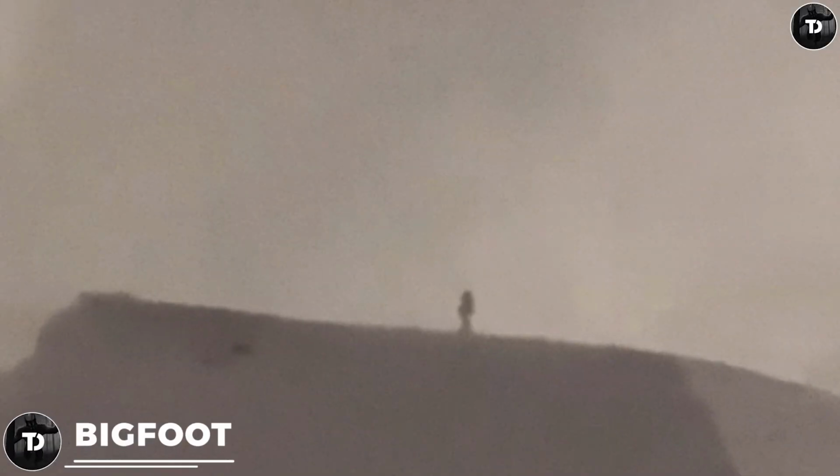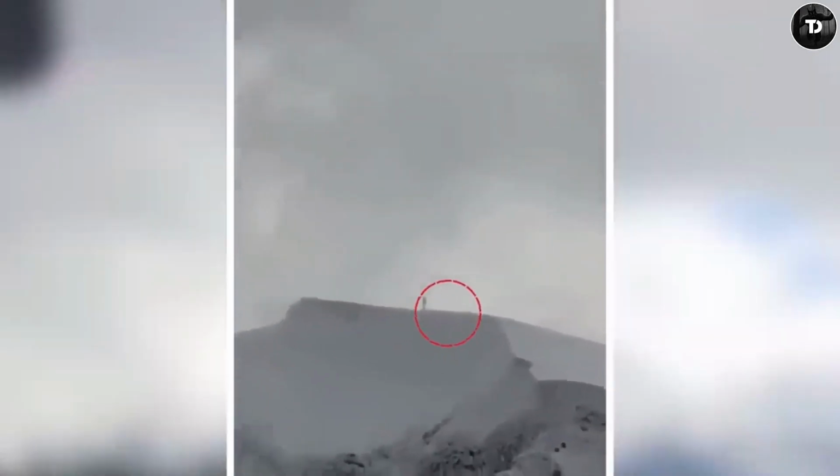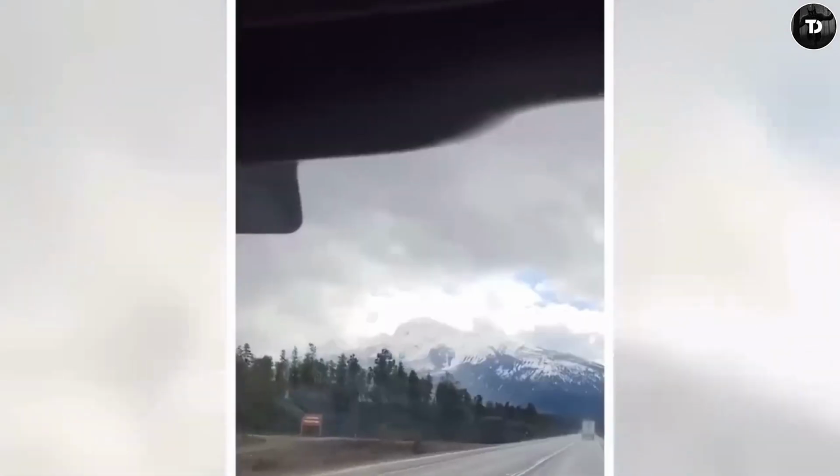Bigfoot. In April 2022, a Canadian TikToker called Andrew Dawson came across a strange tall shape at the top of Mount Vancouver. You can imagine how huge that would be if it is already largely visible from such a distance. So what might that be? The scary part is that the figure is actually moving.